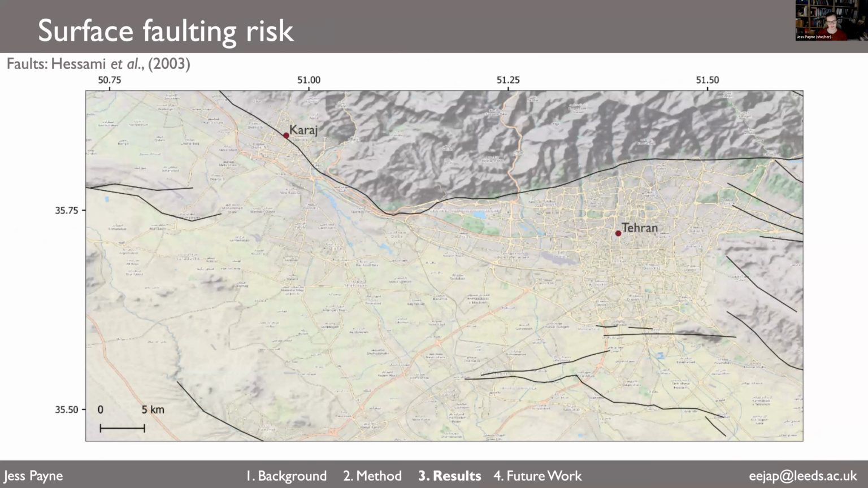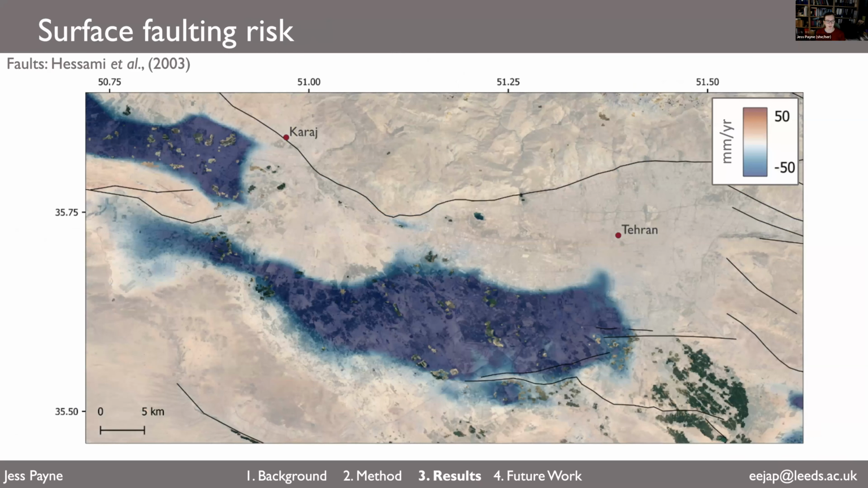So let's look at Tehran. This is the capital of Iran in the north of the country, and it's really quite densely populated. If we plot our subsidence velocities on top, so the vertical component of our velocities, you can see that Tehran itself and Karaj, another city to the west, their centers are located away from these subsidence bowls.